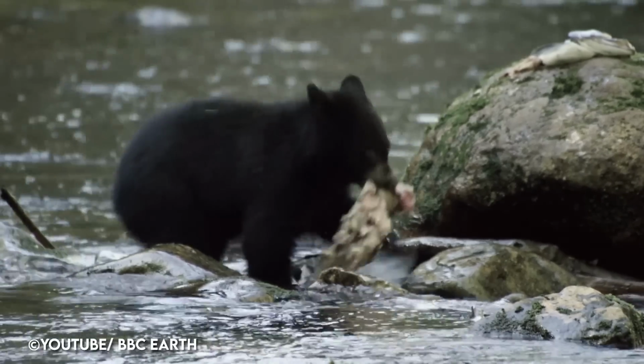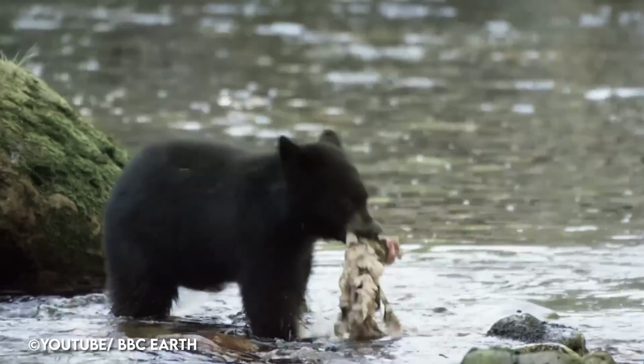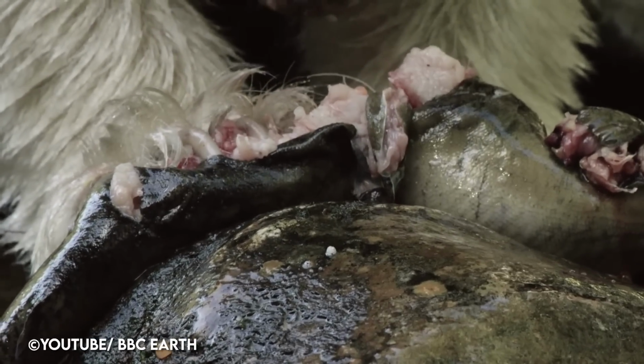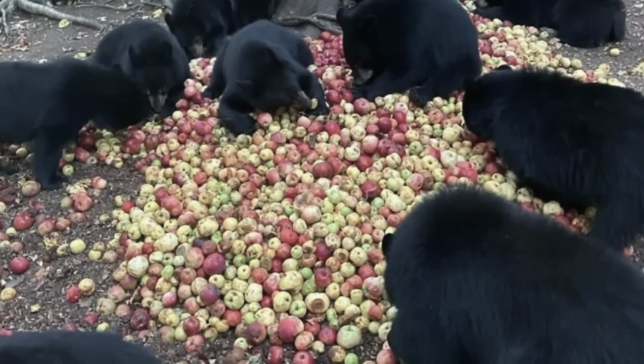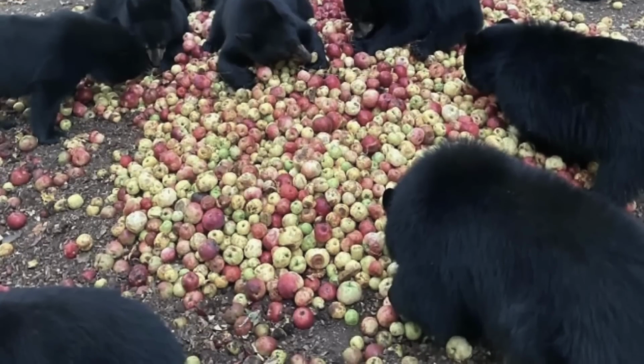While bears are of the order Carnivora, they are technically omnivores, and 80% of their diets include plant matter, with only 5% coming from meat. So a pile of apples in the woods is a sure thing for a bear. Anyhow, I'm sure it goes without saying, but he was pretty surprised.